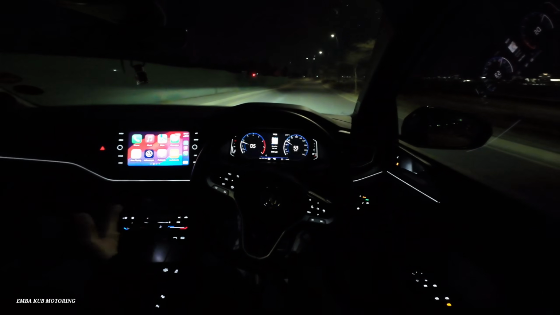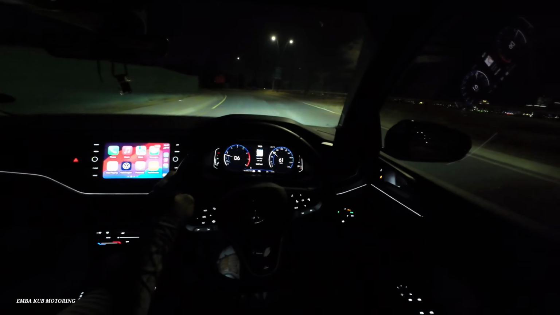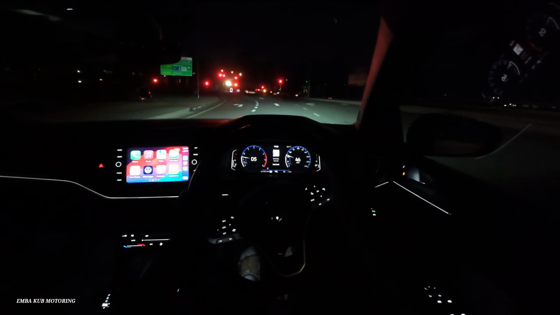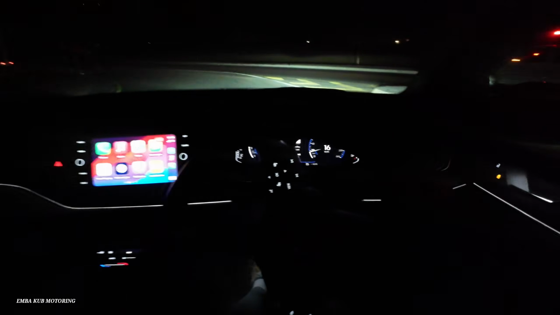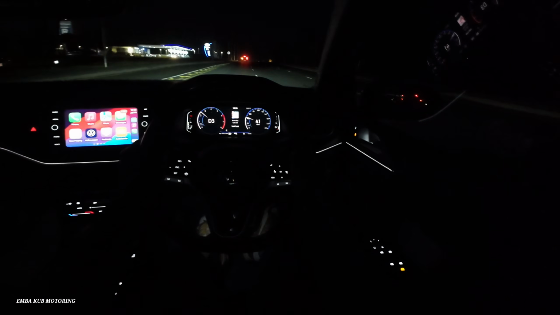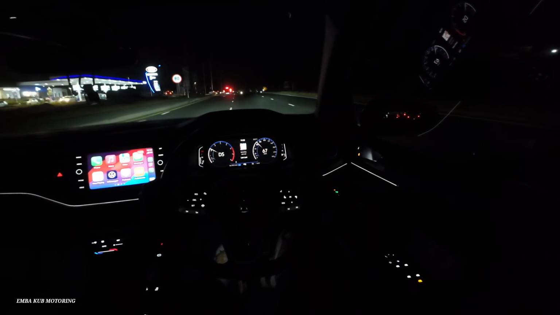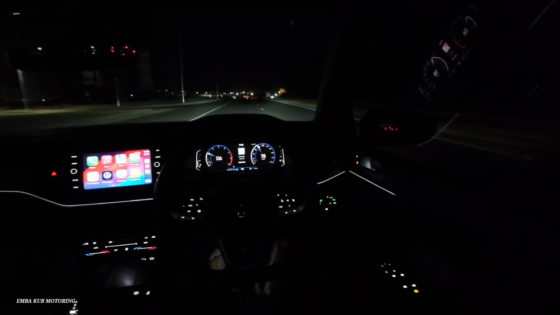So this one is also spec'd with the IQ lights. So I'm interested to see how they'll perform on camera, if you'll be able to see some of the tricks and bits that the IQ lights are capable of. So let's see how it all comes across on video. Hopefully it comes out well. Oh, the IQ light is already going. But at this point I have no idea how it looks on camera.